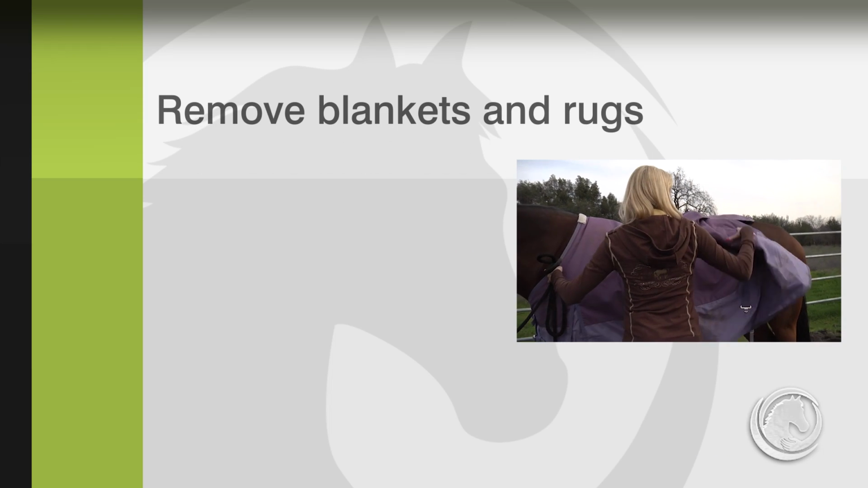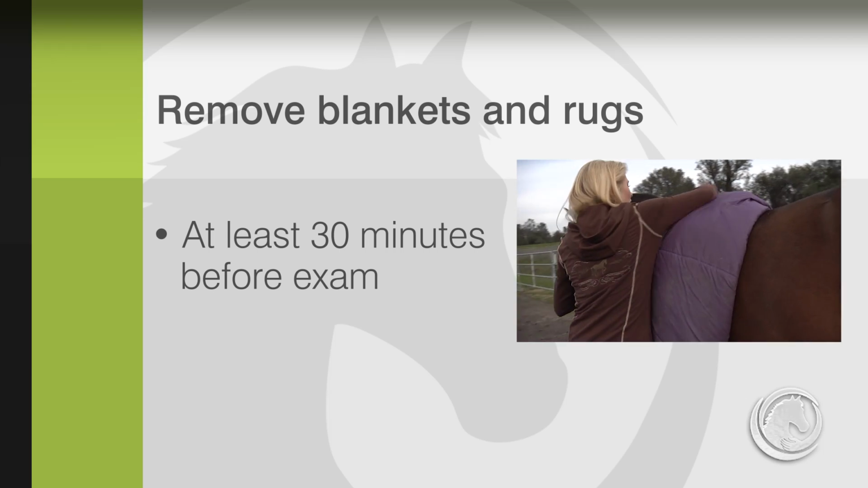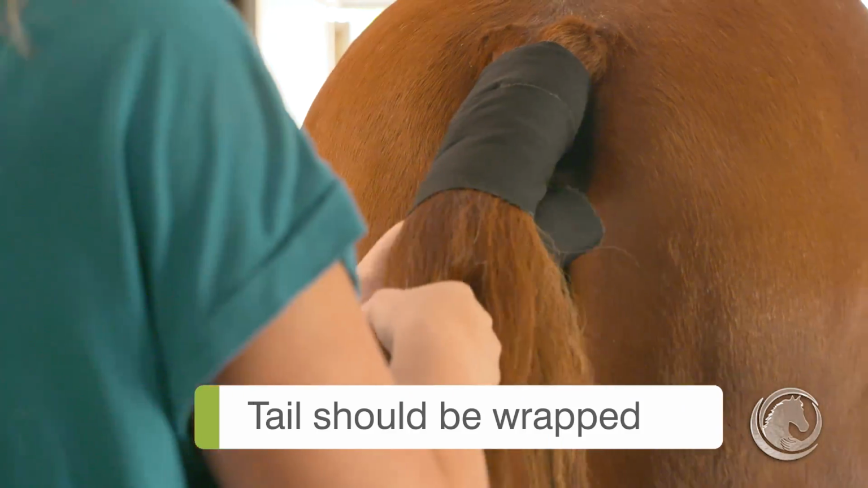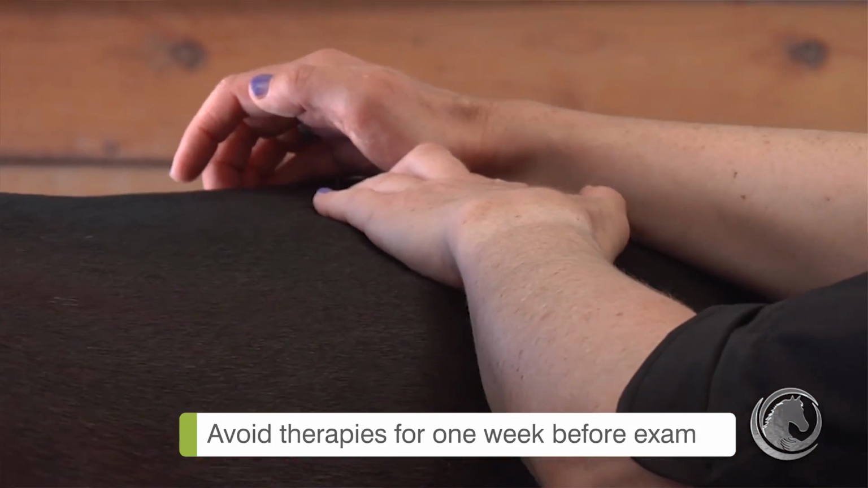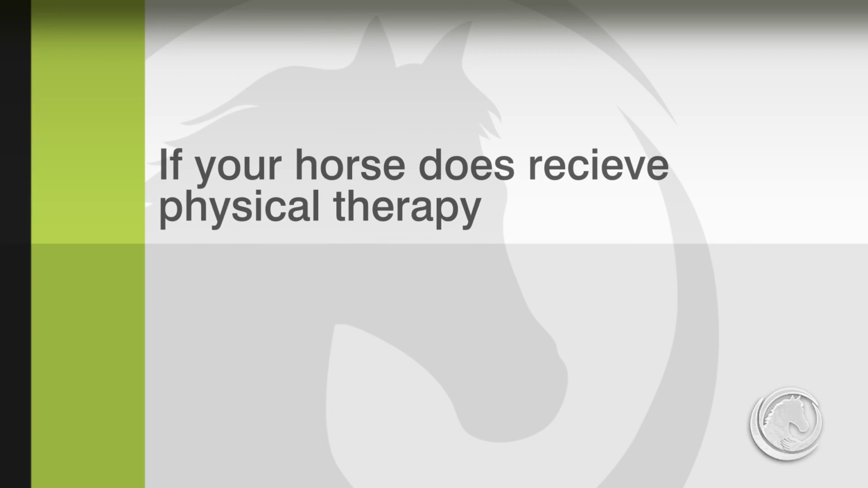Rugs, blankets and other coverings should be removed at least 30 minutes before the examination. The mane should be plaited before examination. The tail should also be plaited and protected. Any physical therapy like acupuncture, massage should be avoided at least 1 week before thermographic examination. If your horse does receive any physical therapy, then the person who is taking the thermographic images should know about that.